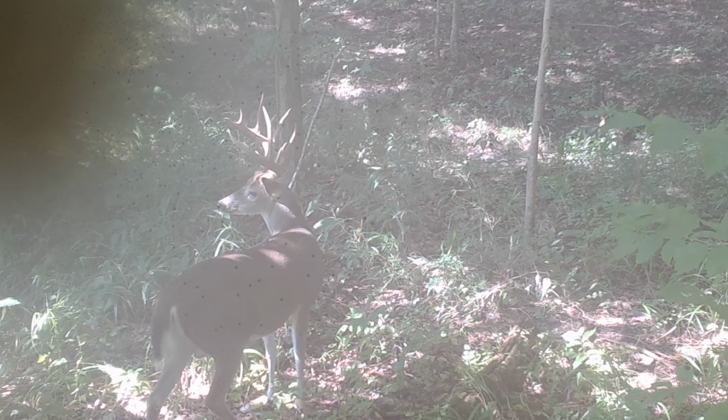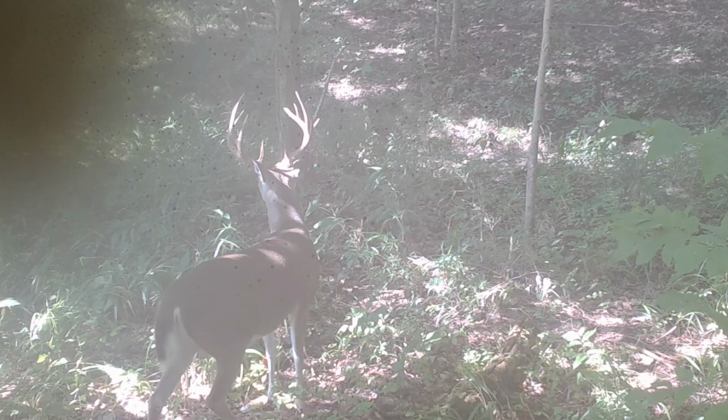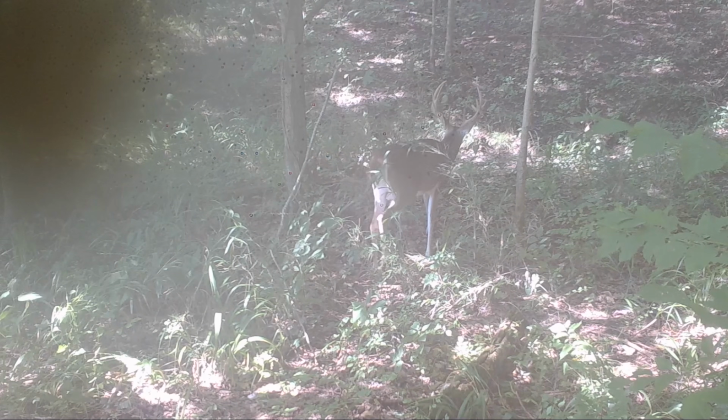He's a giant buck. He was in there often, but we never ended up going back and hunting him. It was just kind of far from home, and it was hard to get to. But super cool to see that scouting mission paid off.